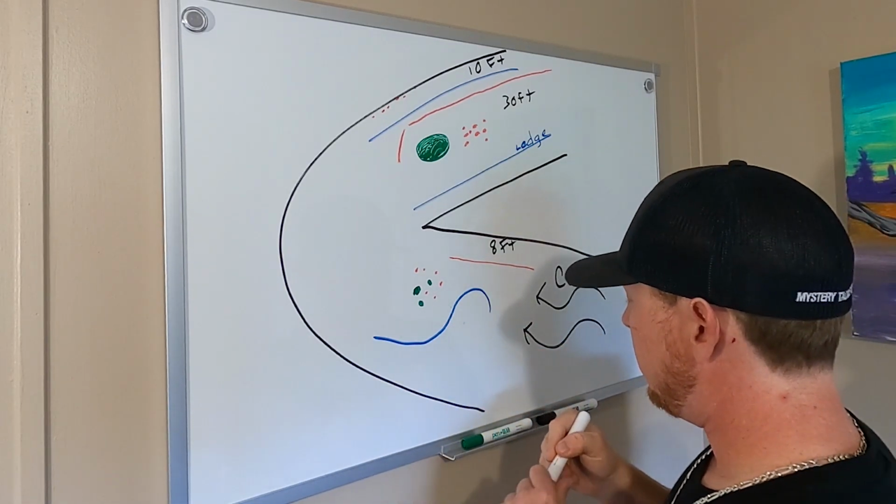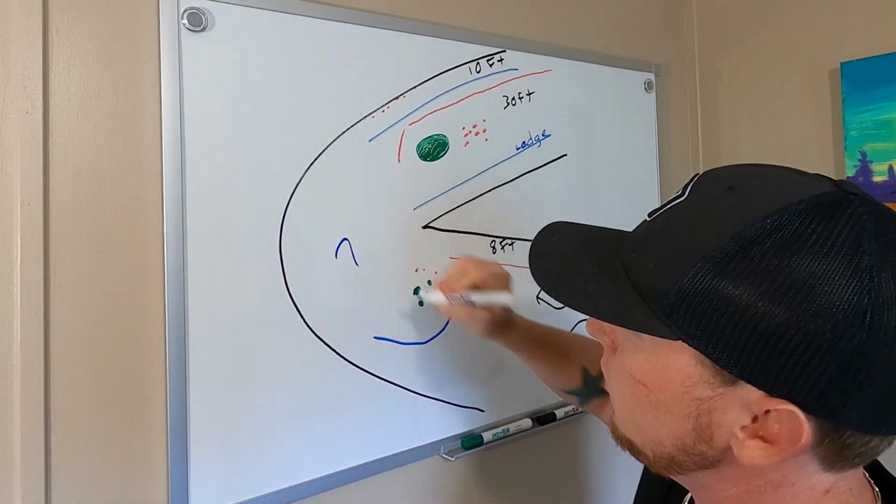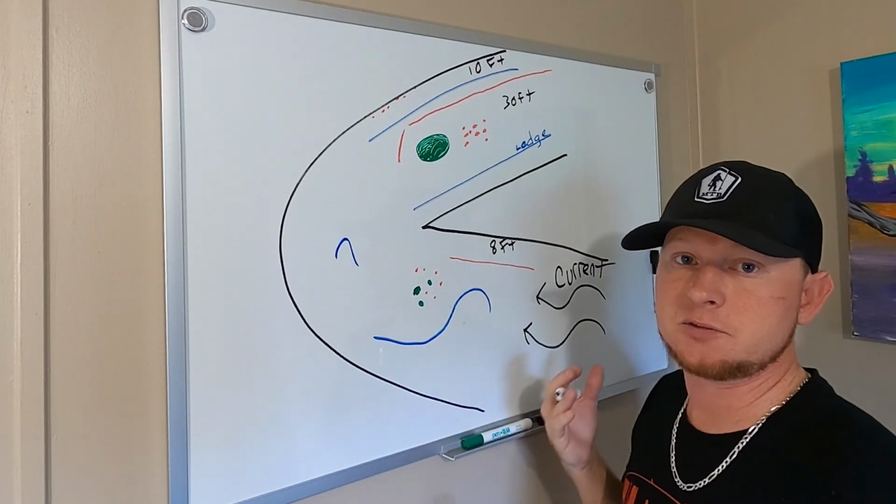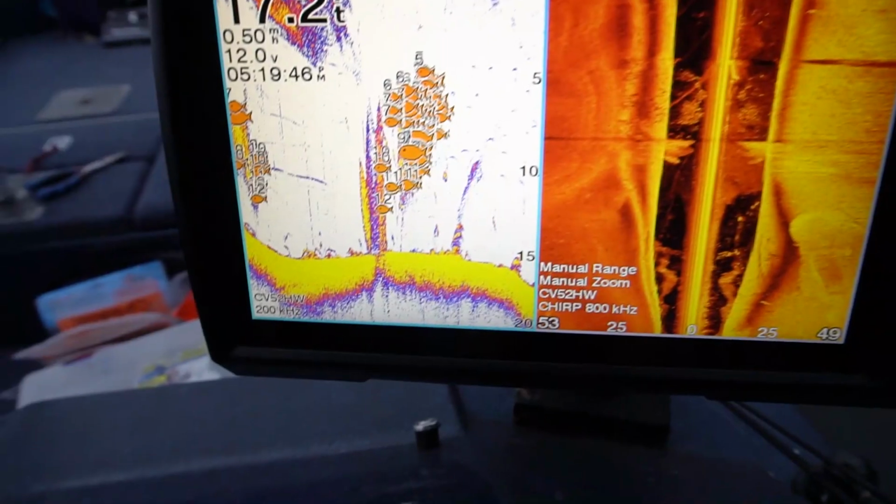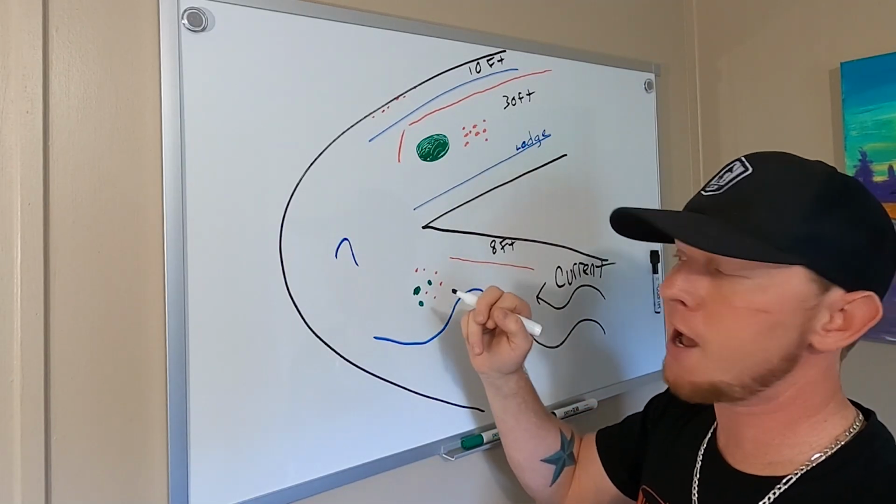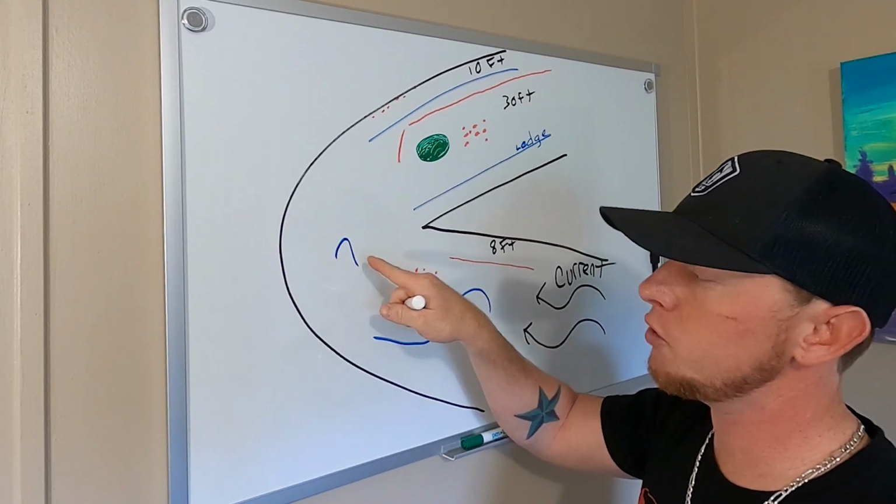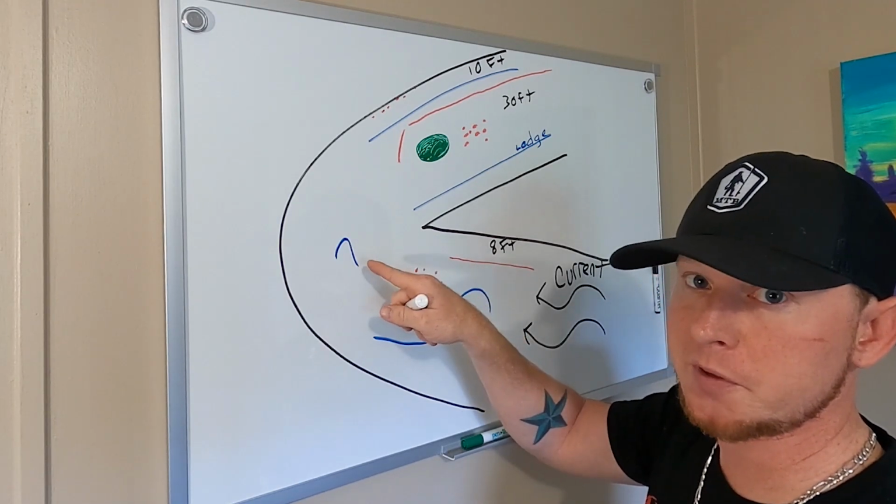Now I'm looking at my down imaging, so the difference between the down imaging and the sonar: on the sonar, your fish is gonna look like an arc, you know, unless you have it set to look as a fish symbol. So I have my sonar turned up where the sensitivity is pretty high, so it won't even show an arc unless it's over a 3 pounder. It's hunting for big ones.